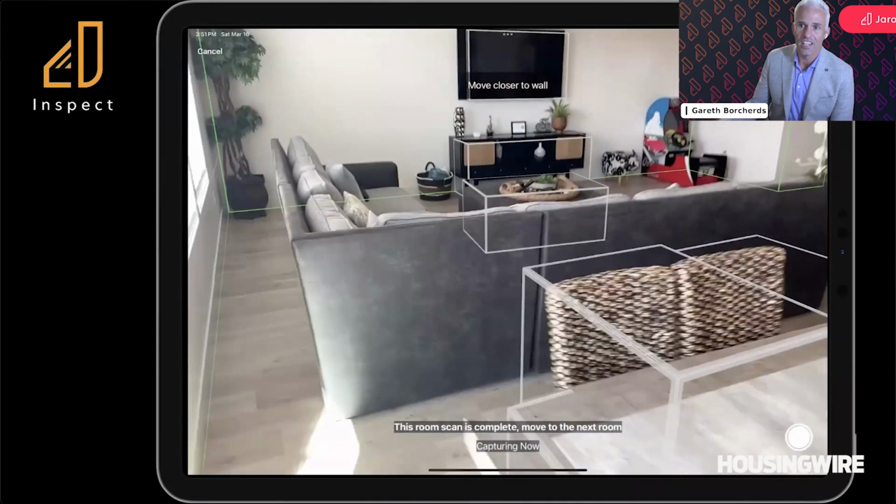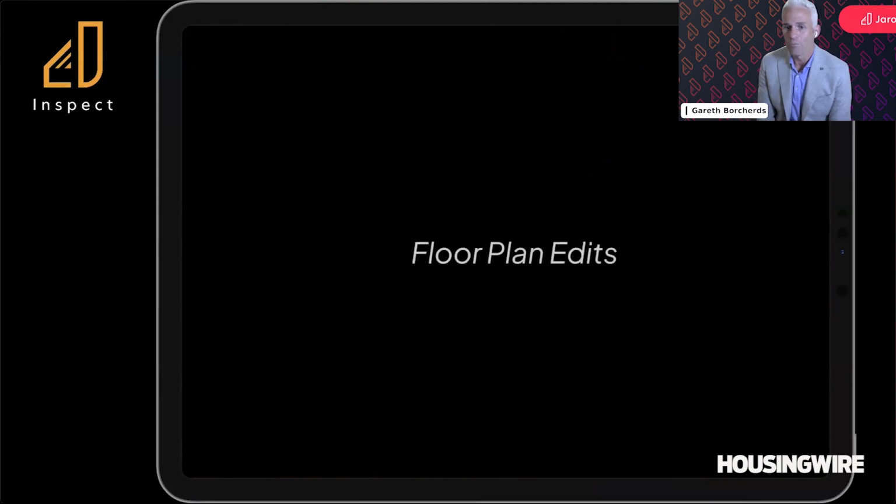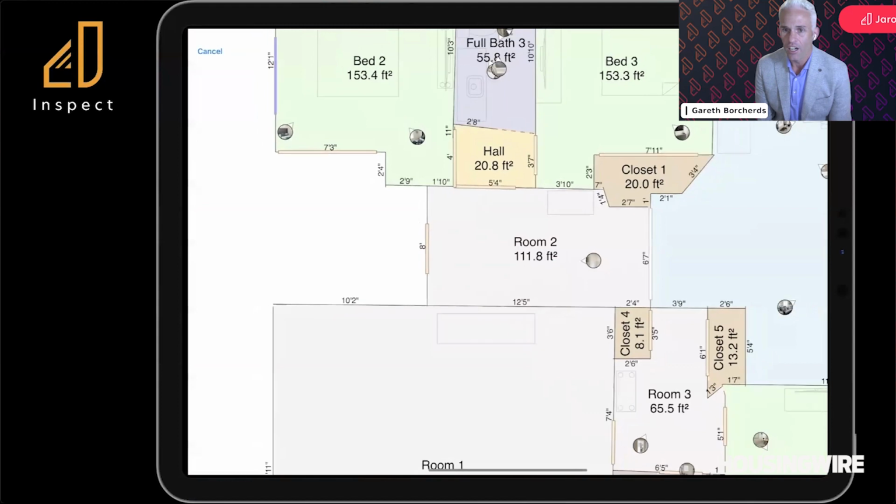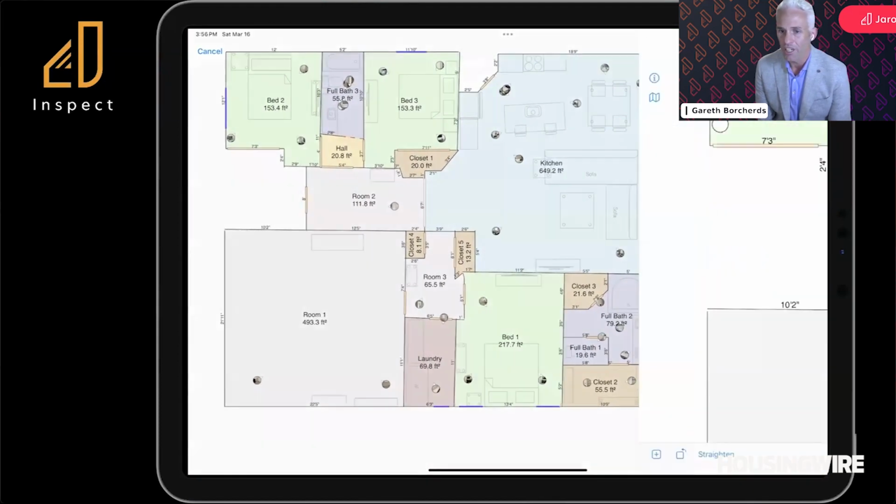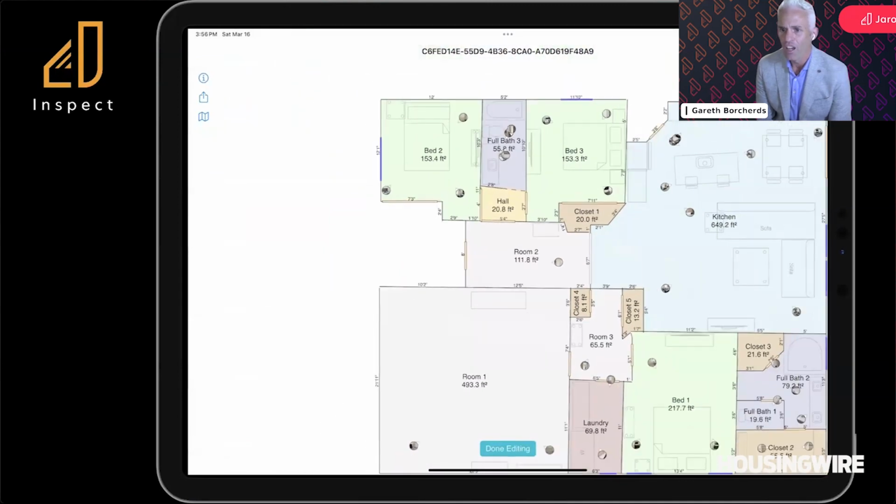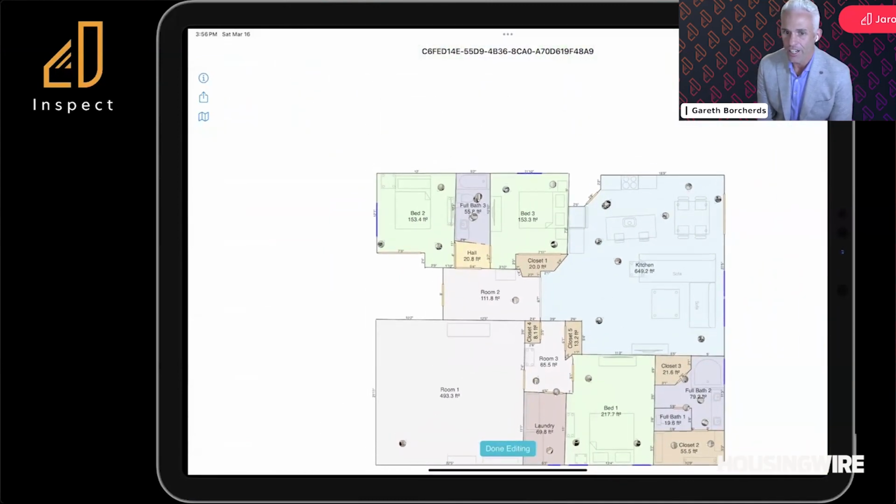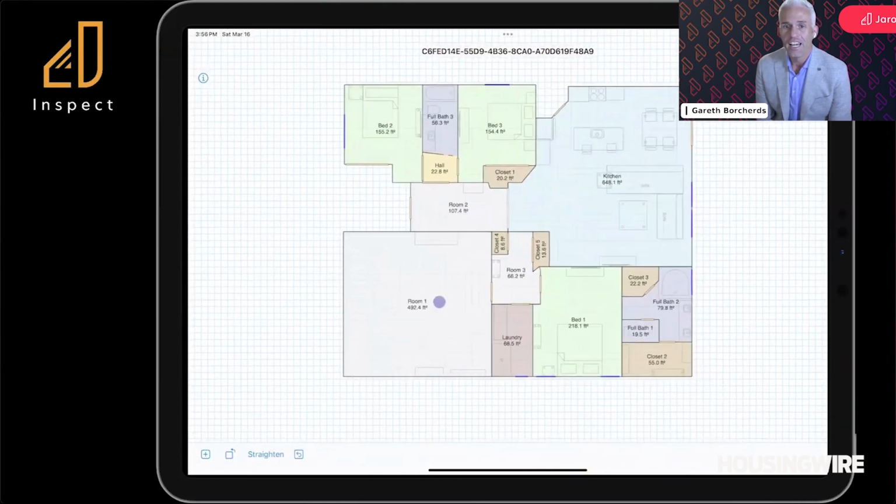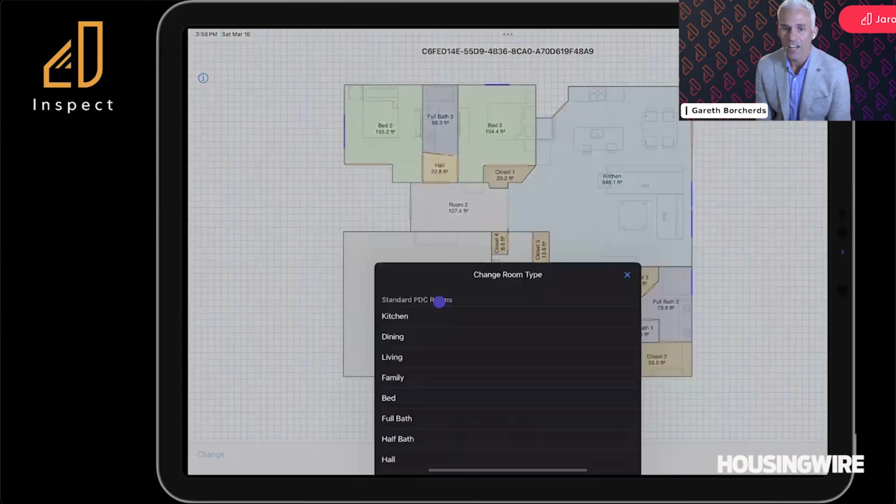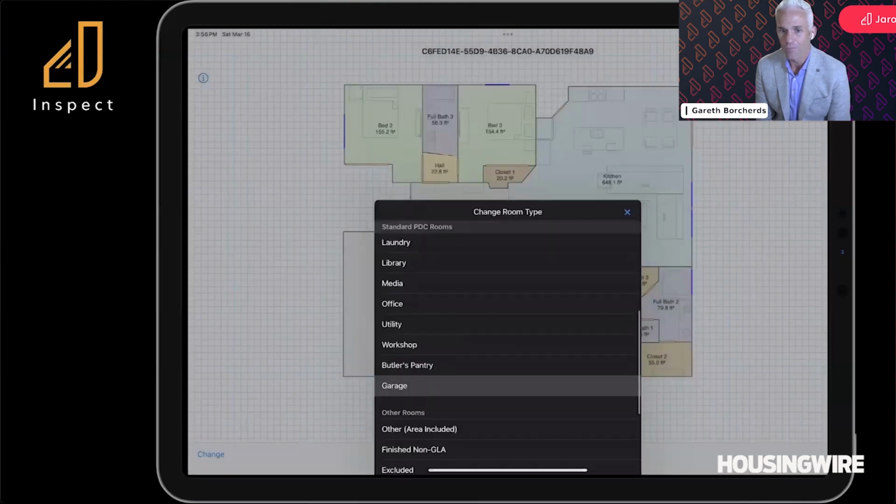So as this finishes up, I'll show you a little bit of how the floor plan editing works. This is what it auto-generated, and there's a few things that just need to be cleaned up, some extra walls we need to take out of bathrooms, things like that. You'll notice that there are little dots on the screen everywhere. That's exactly where I was standing and which direction I was facing when I took pictures, which you'll see. But we've got quite a bit of capability here.